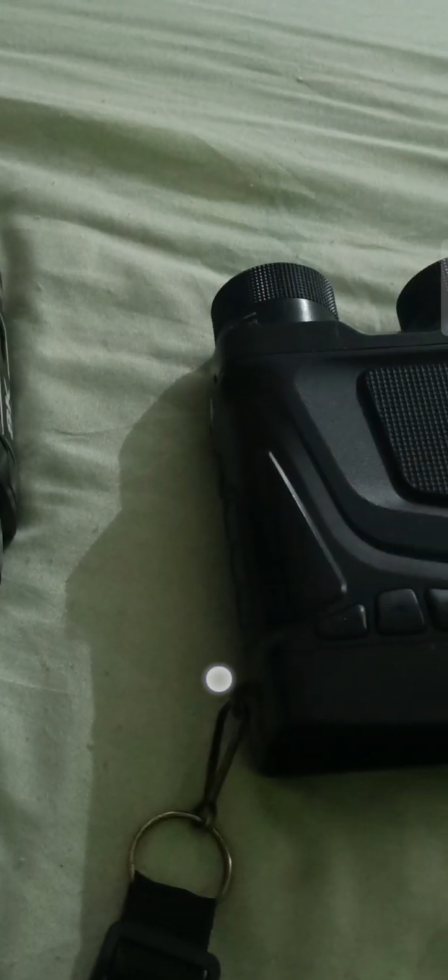This is a camcorder. It can see through 50 to 200 feet in total darkness, perfect for tactical work. But this is an infrared night vision binocular. It can see clearly without infrared in low light, and it can see clearly 1000 to 1500 feet in total darkness.